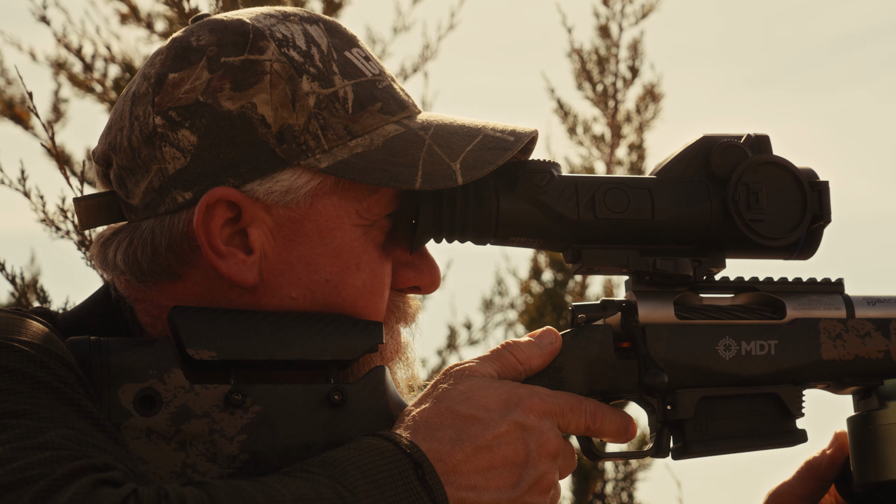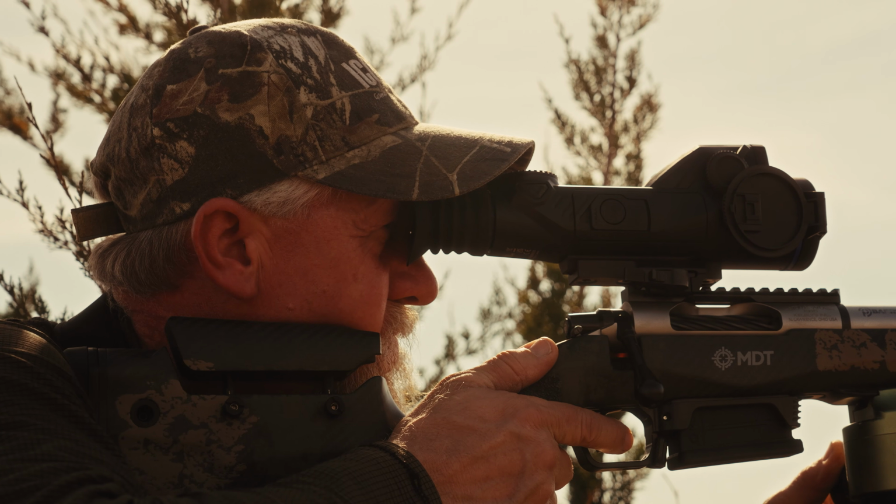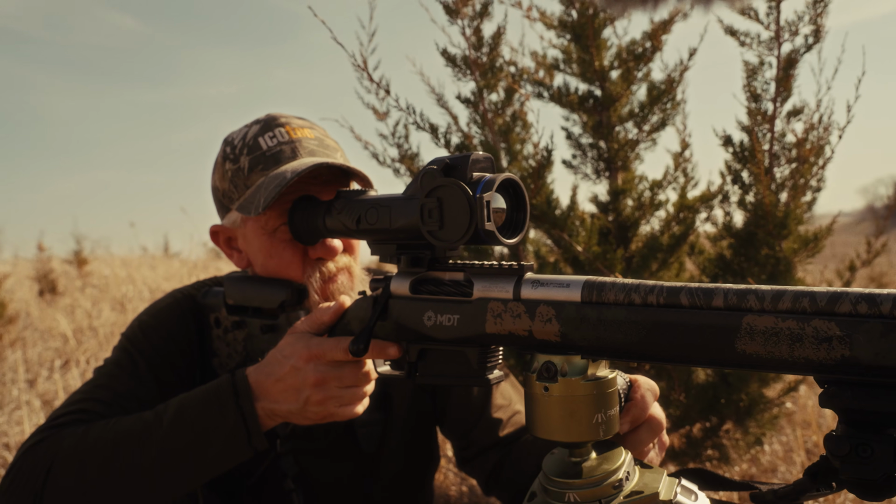So once I got into finding a piece of property to hunt and building a relationship with the landowners, learning what they expect out of me and how to respect their wishes, it just kind of led into another property, and then they see that I'm doing what I need to do to take care of the issues that they have, and turns into referrals to other people, and then I get phone calls or word of mouth, and I talk about it a lot because I like to talk about it, but it just leads into more ground.